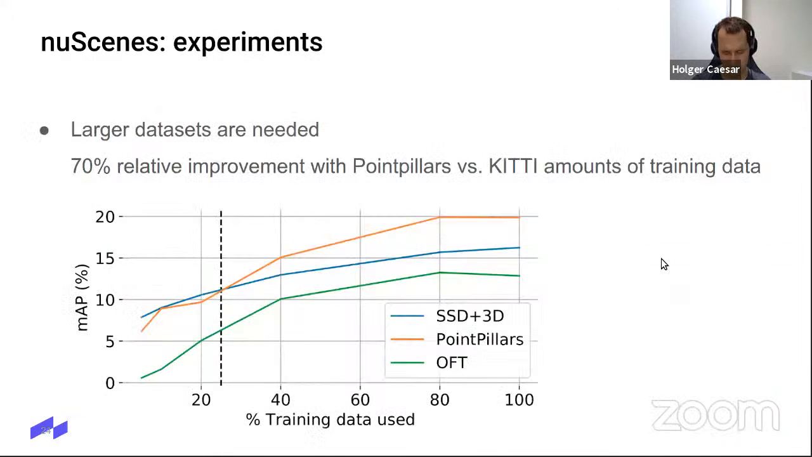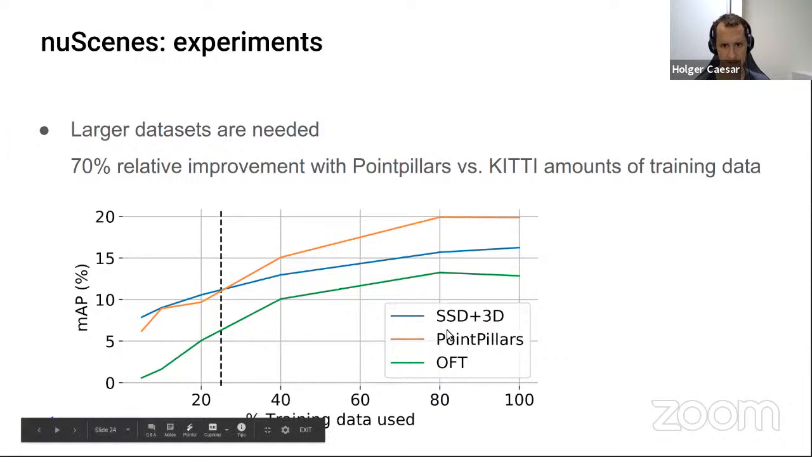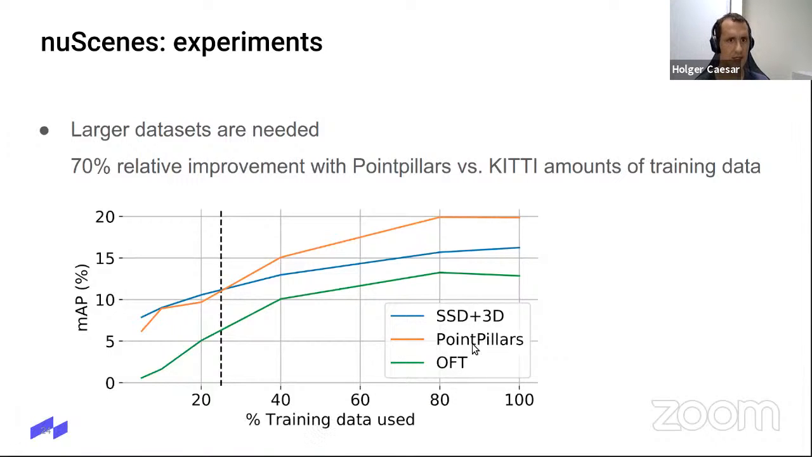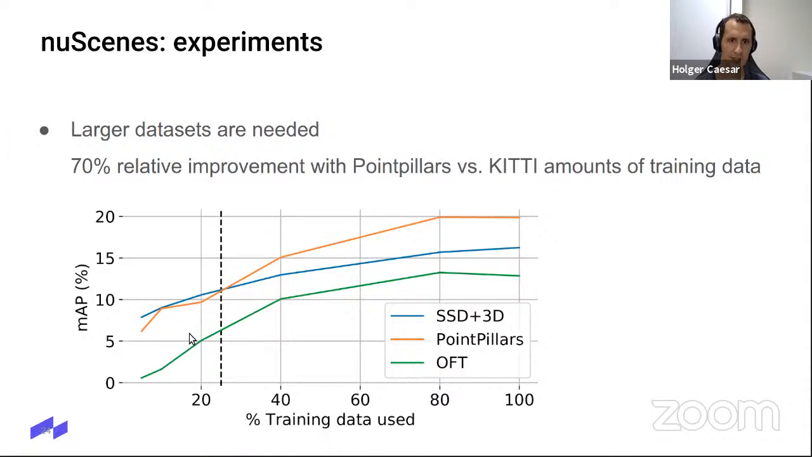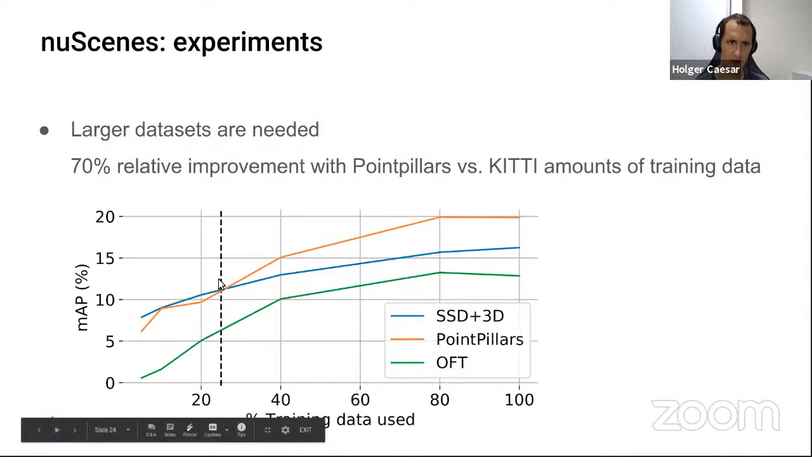Okay. So now the question here is, in some of the experiments we did for that paper, do we really need larger datasets? Is KITTI not enough? And we did some experiments where we just varied the amount of training data on nuScenes. These are 3 methods, basically 2 image-based methods, and then 1 LiDAR-based method, PointPillars. And we can see how the performance increases, of course, with more training data. This amount of training data here corresponds to